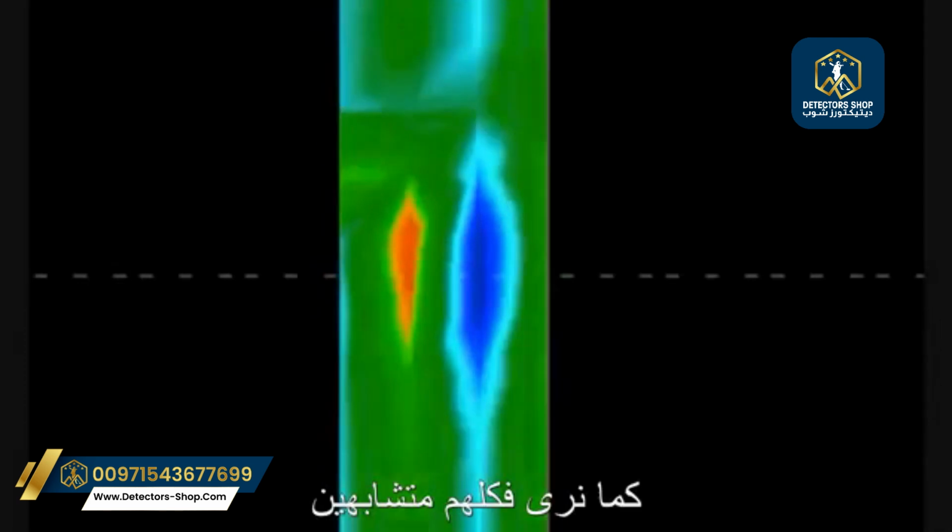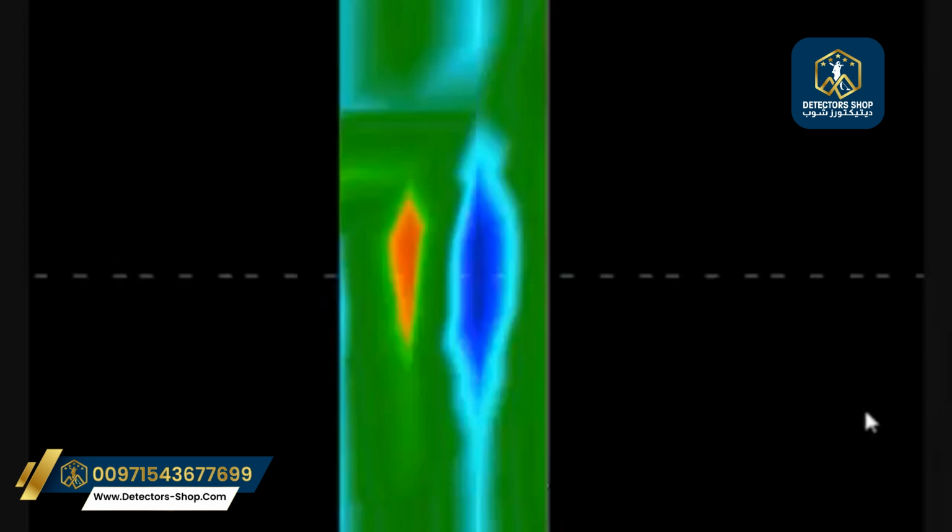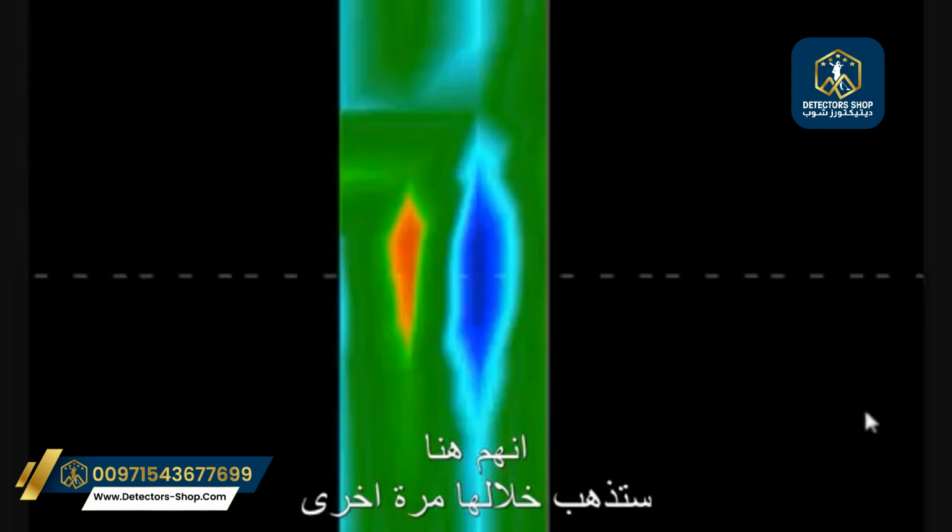that are all similar. So when you're on a target, real targets don't move. Okay? They're there. You're going to go over it. You'll go over it again.